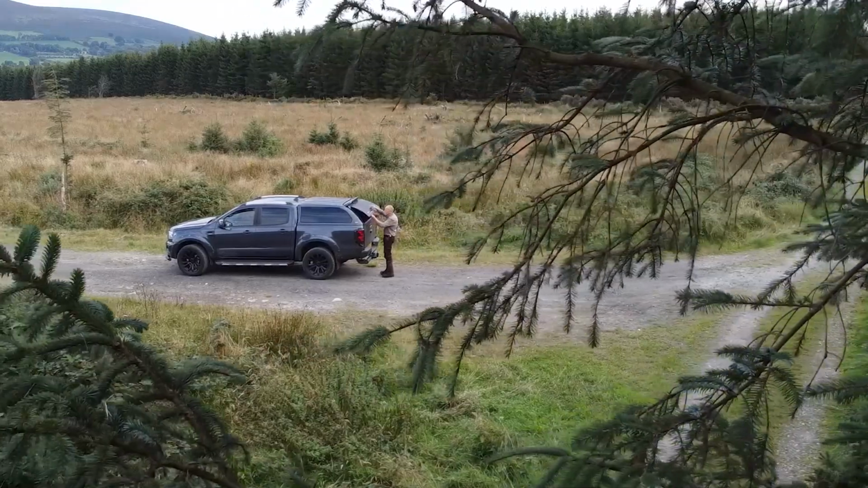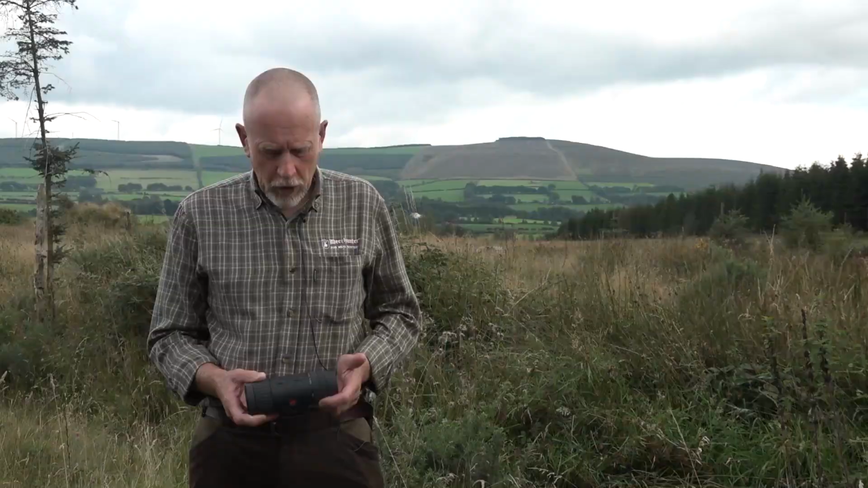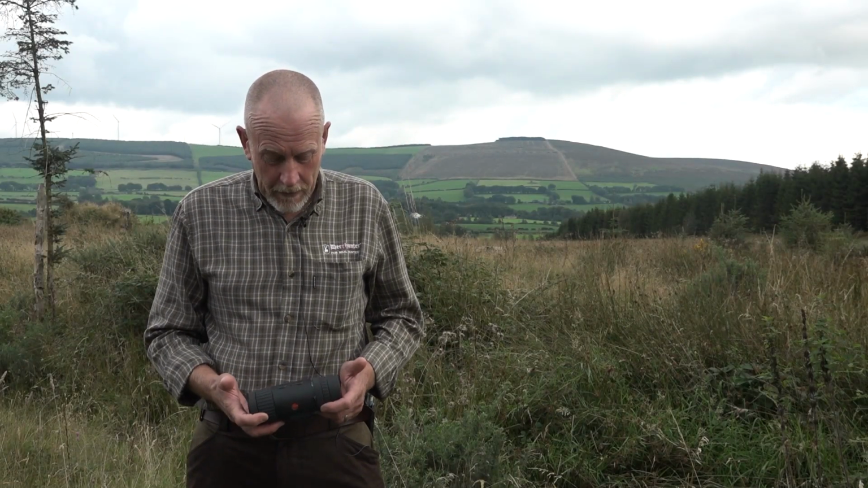Right, I just wanted to talk a little bit about this Leica Calonox View, fairly new, sent to me by the guys at Scots Country International, so thanks very much for that. Really, they wanted me to have a look at it from a user point of view.